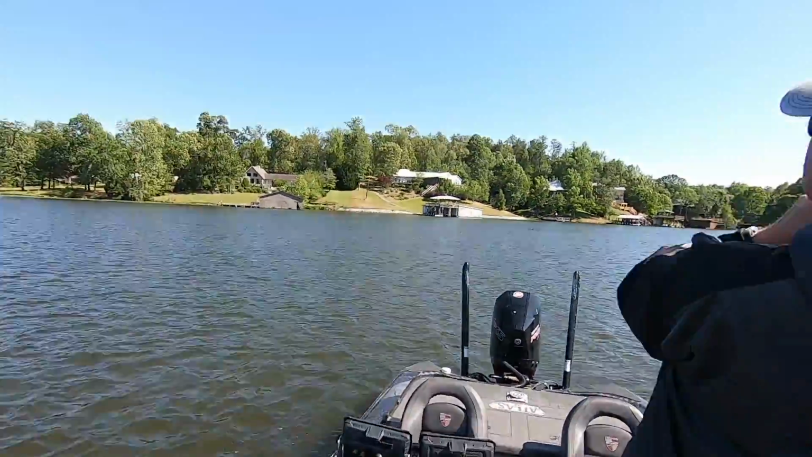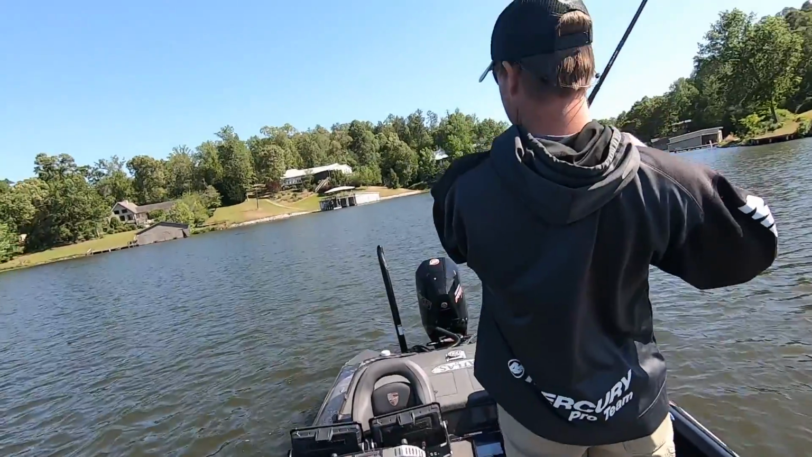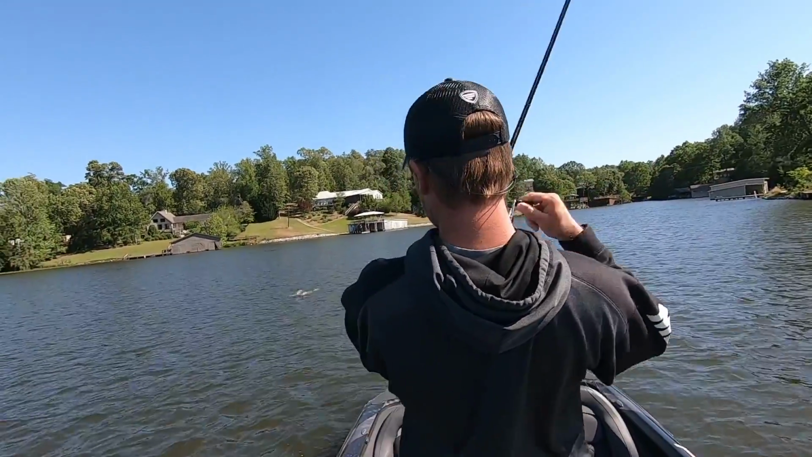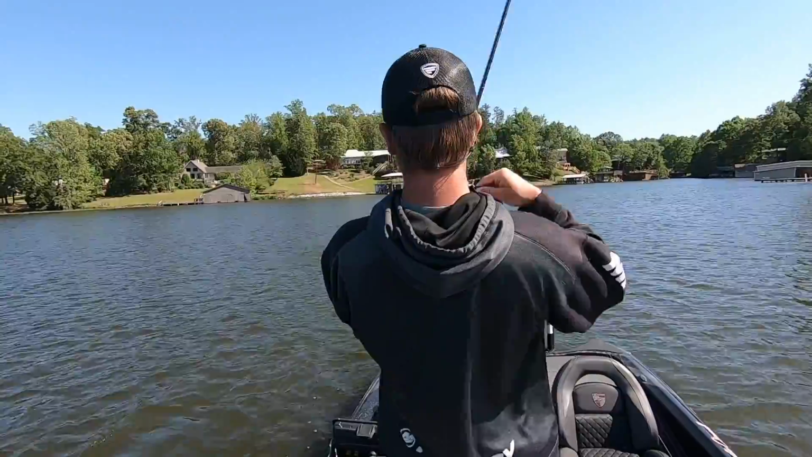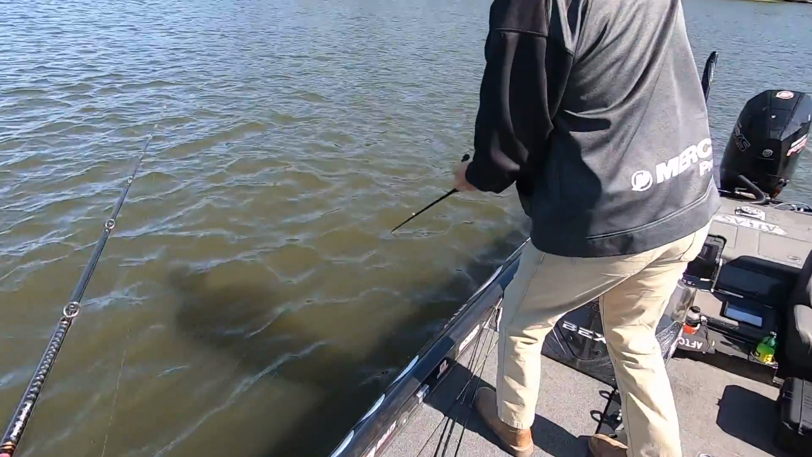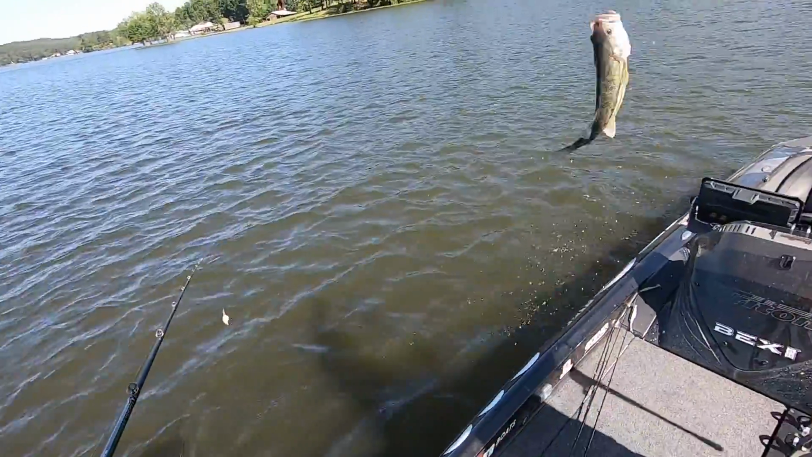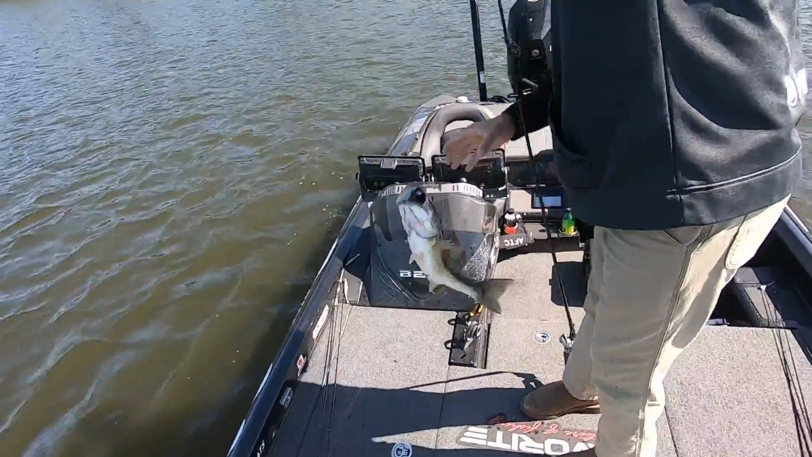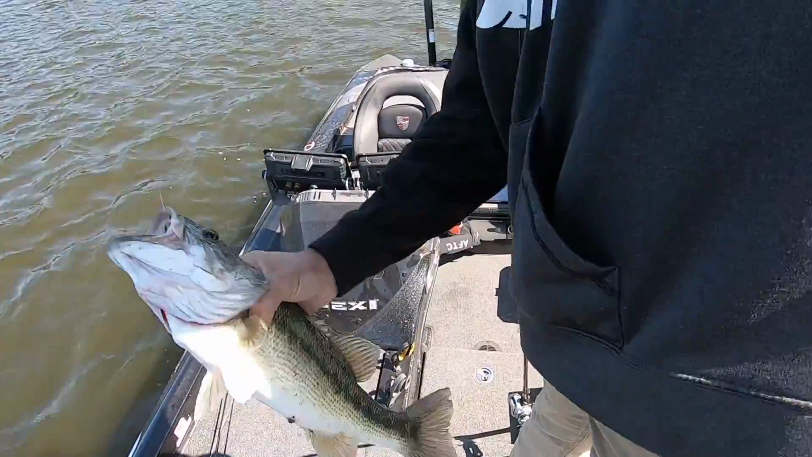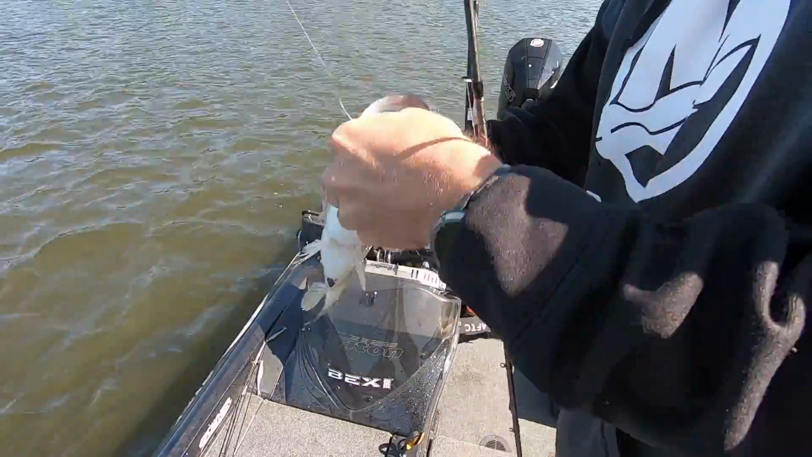Got him? Oh, Gordon stuck a stinking biggin on a jig. That's what's up. Big dodo. Look at that big nasty. Spawned out bad. Yeah, she spawned out bad, buddy.